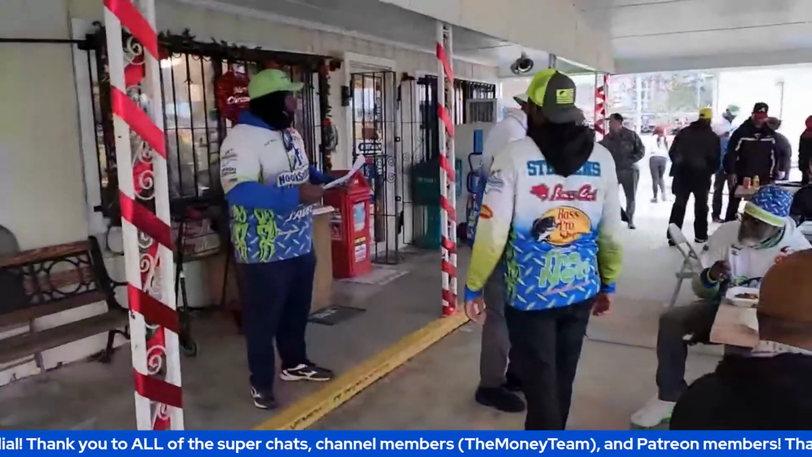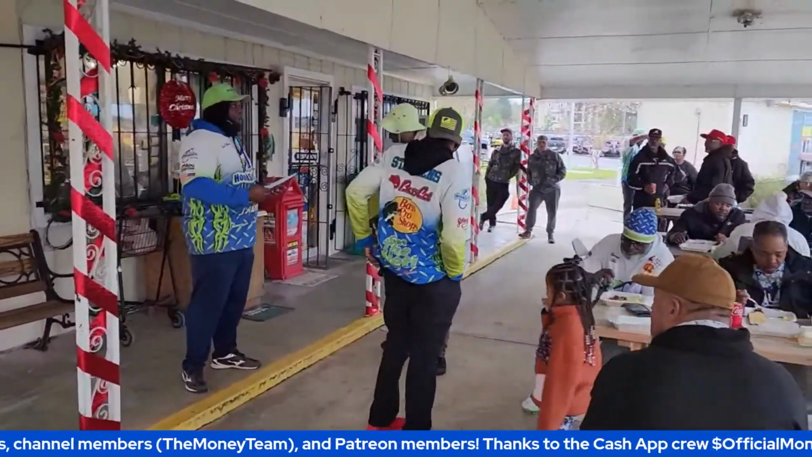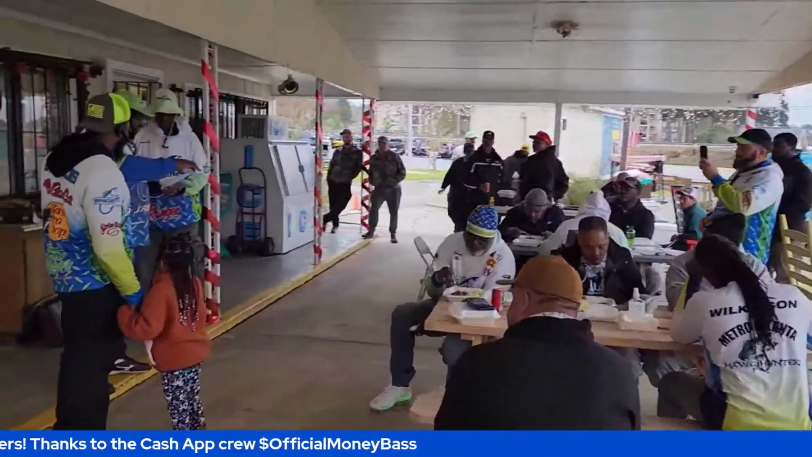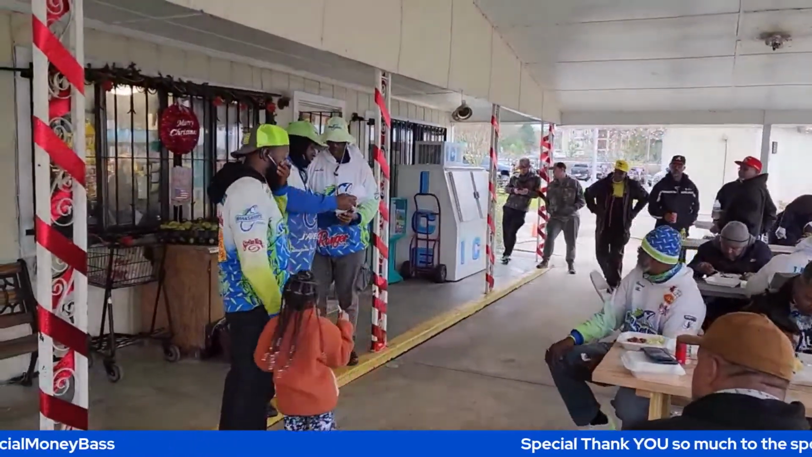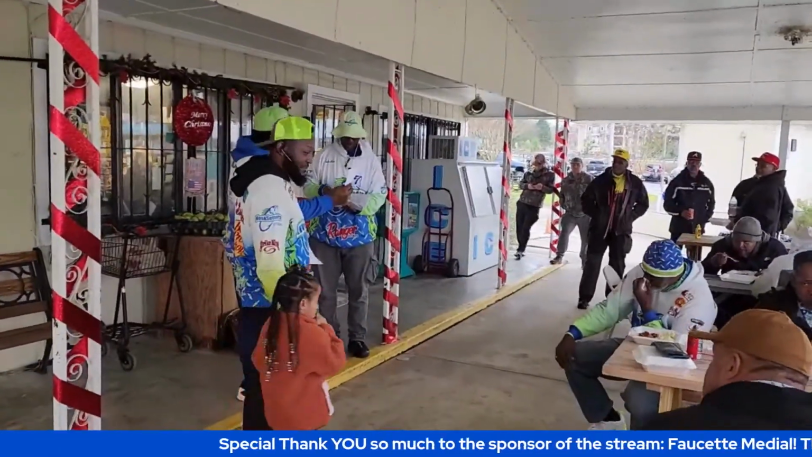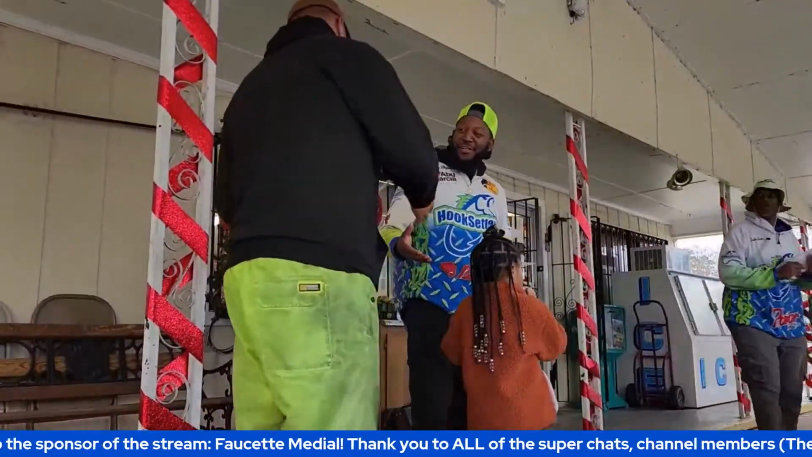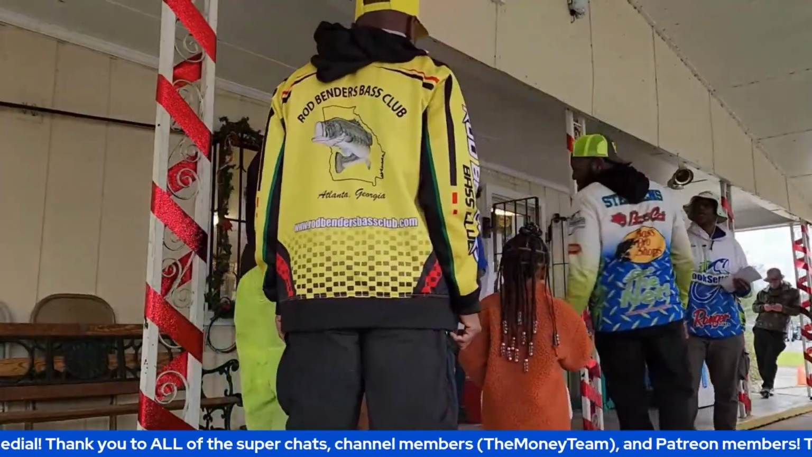There we go, guys. We had a combined total of 24 boats. Played out 1 out of 6. So there's 4 places. We had in 4th place, boat number 13, Tony and Ryan. Boat number 13, 4th place, 9.24.